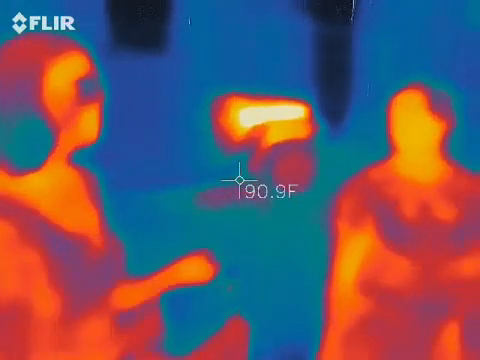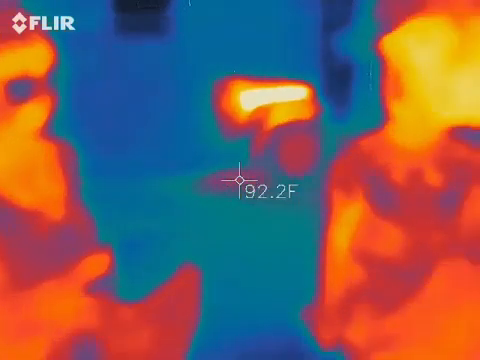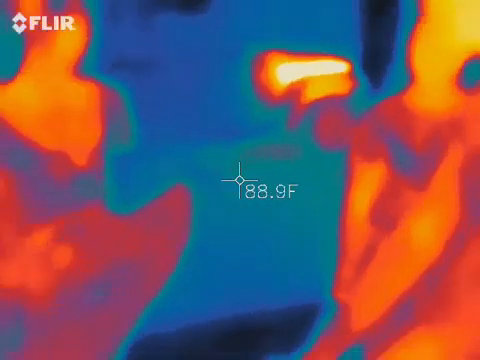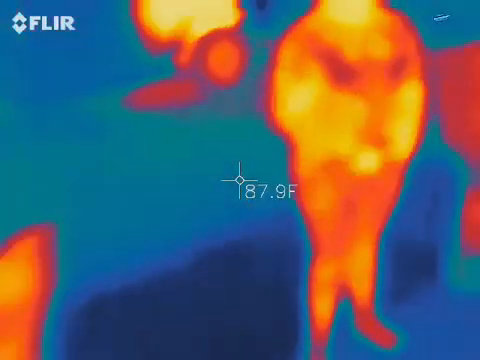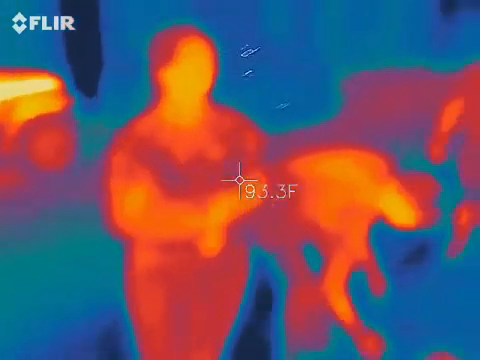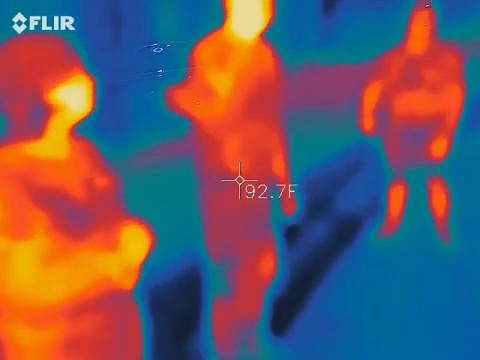So wait, what do you mean by through it? Go through the grid. Like you want to take the picture this way, not up to down? Correct. But not right close. You got it. And we're going to work with you guys on all of these devices. All right, so this whole team is taken care of, correct? Yep.